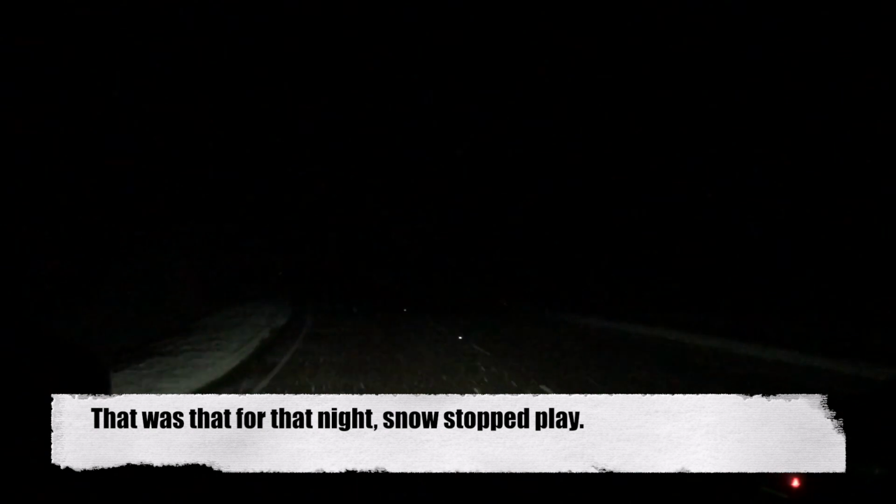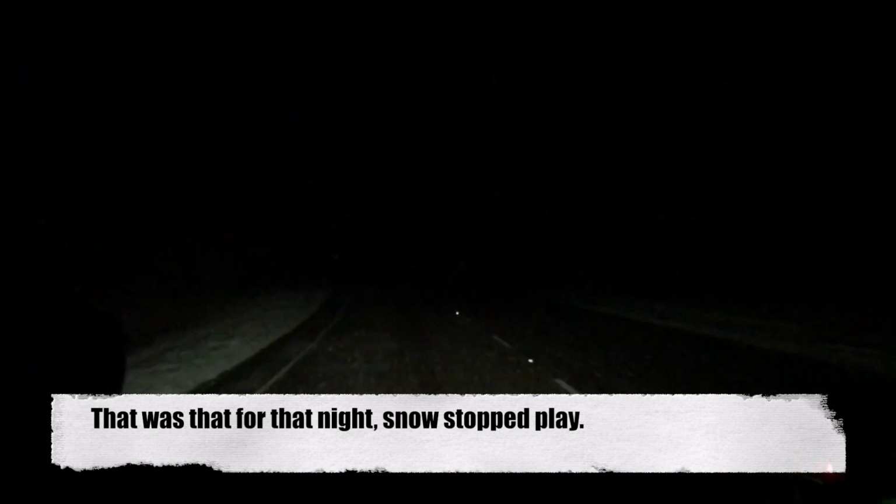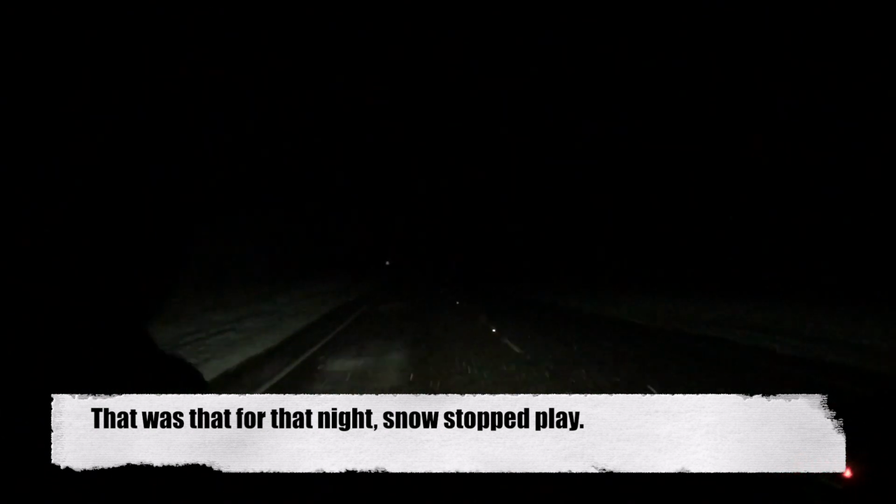That would unfortunately be the last shootable fox that evening. The snow just came down a bit too hard, which made using NV a little awkward to see.